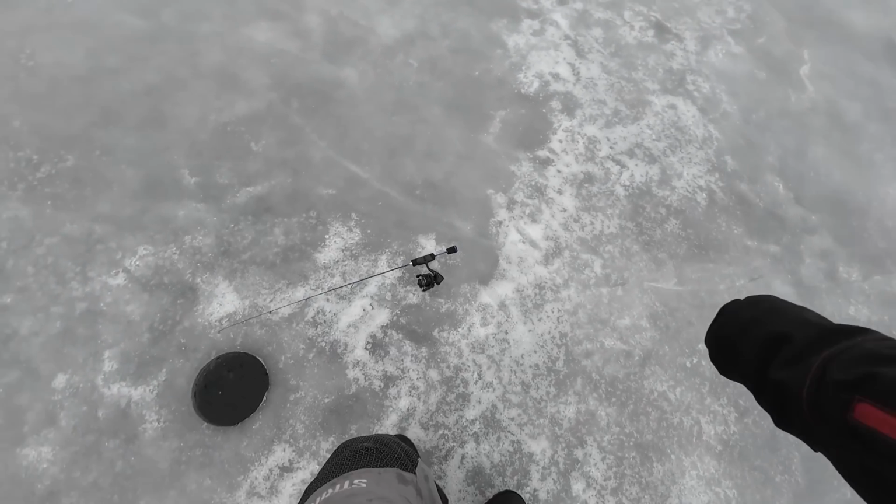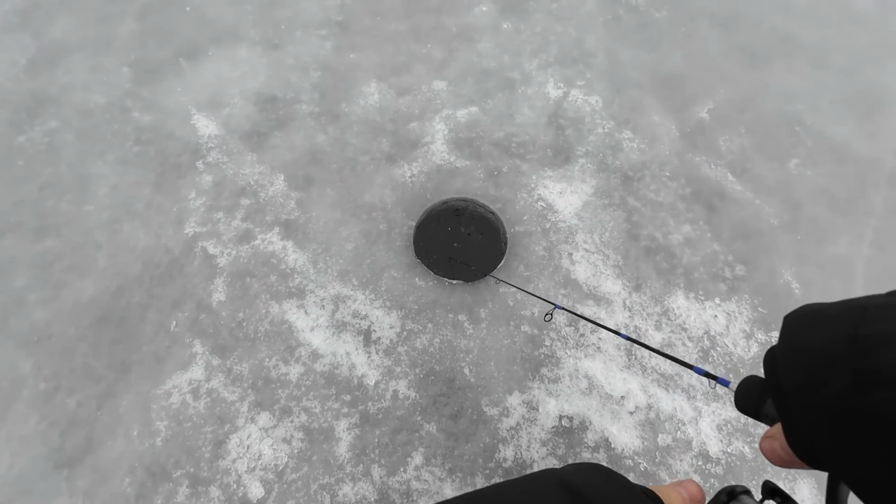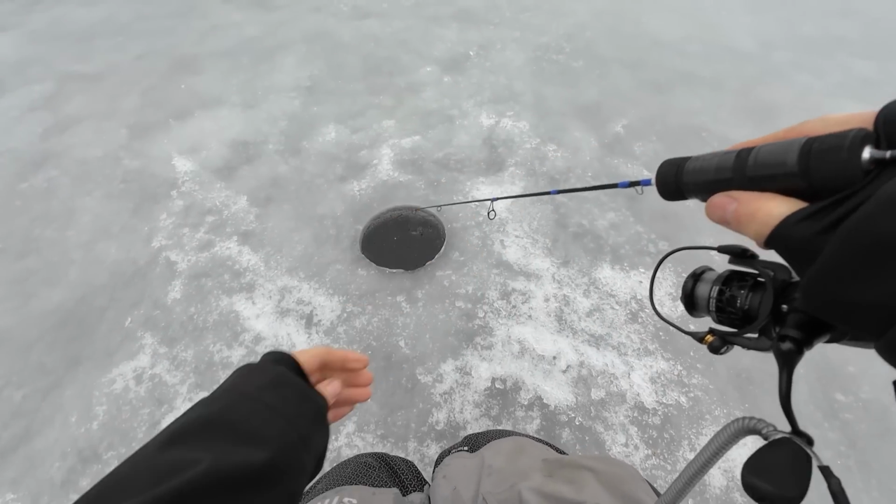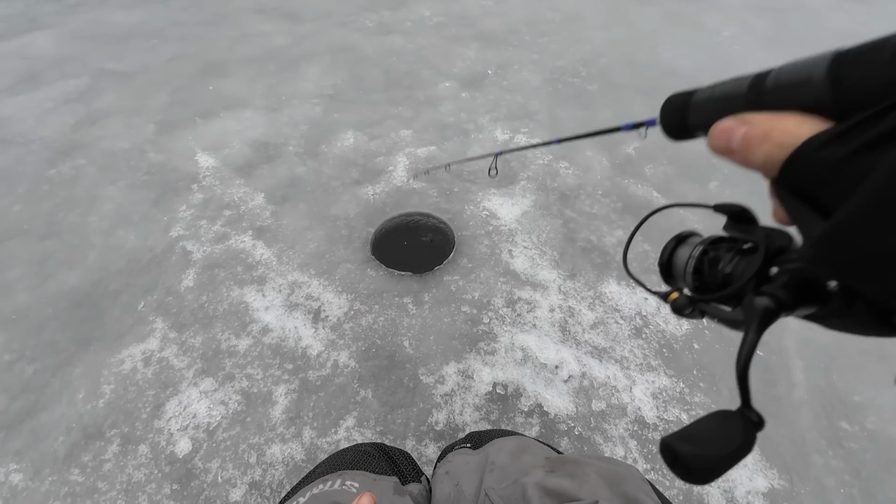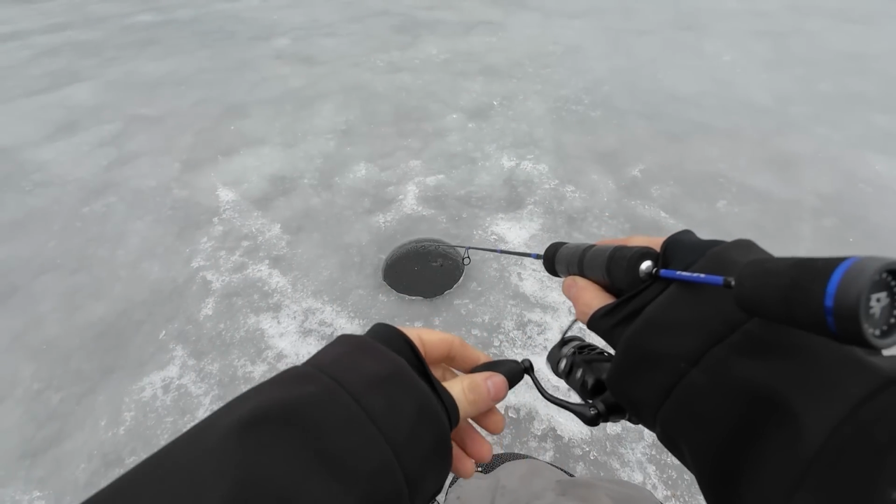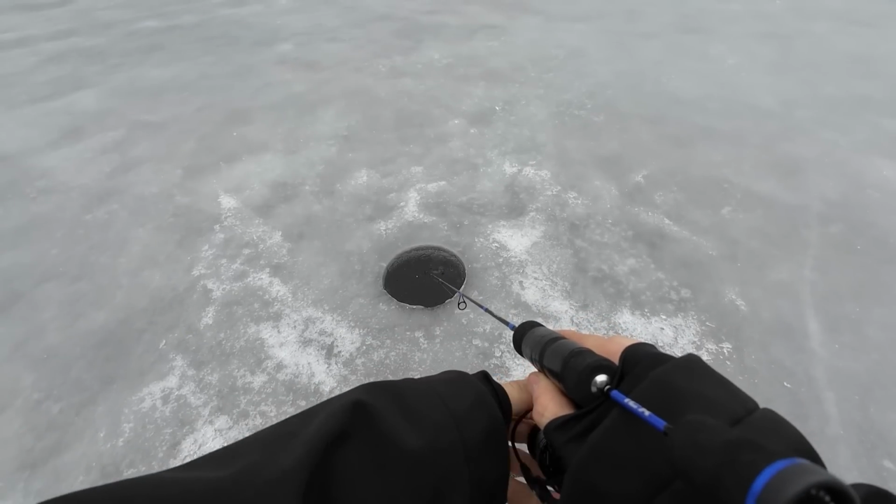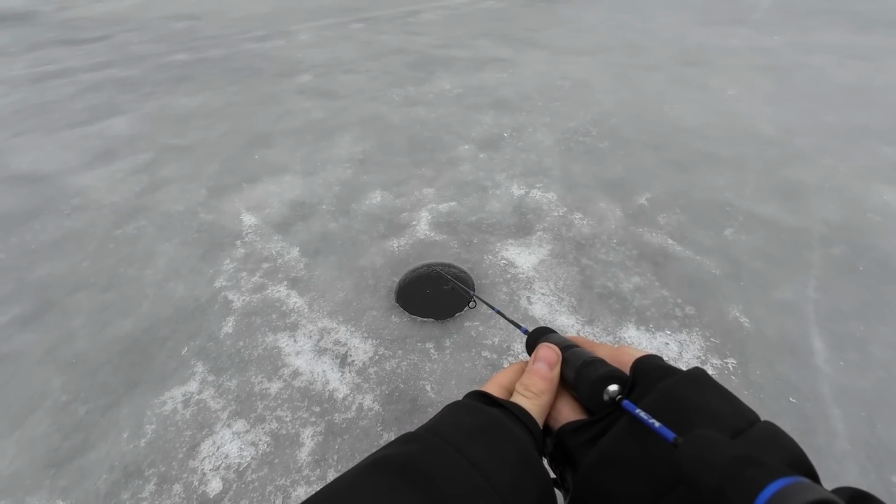Okay, we're going back to the hole. I'm going to try to catch one more before I call this hole a bad hole and say, well, there's nothing here, because I cannot believe how fast these fish move. I'm learning so much. This is crazy. So down to the bottom. Jig, jig, jig, jig, jig. Hold still.